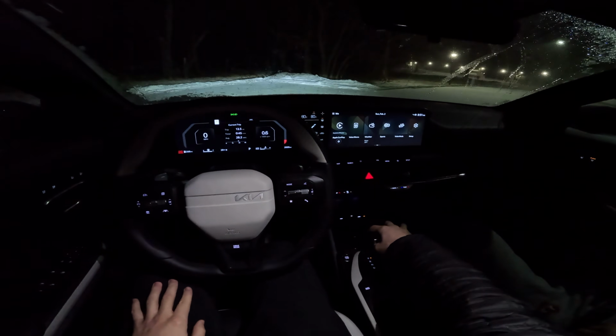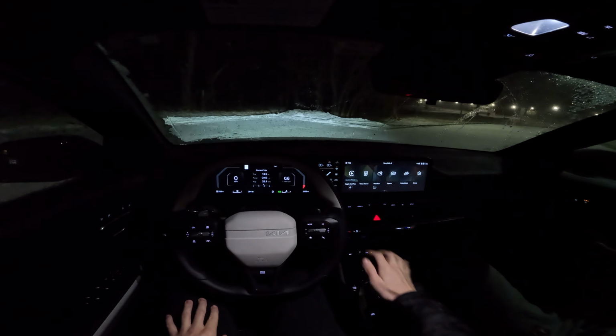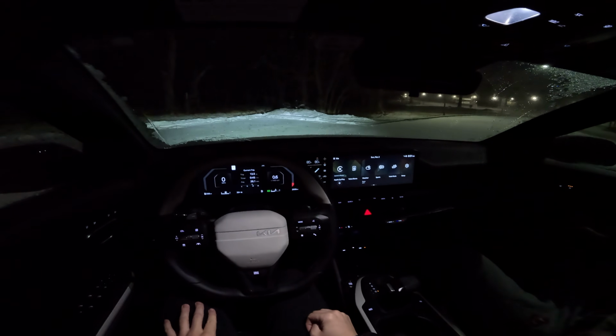We don't really have much in terms of snow aids or anything like that, but I think the traction management of this car and these tires actually do a decent job in some light snow. We have about an inch on the ground right now, but it's rapidly accumulating, as you guys can see.